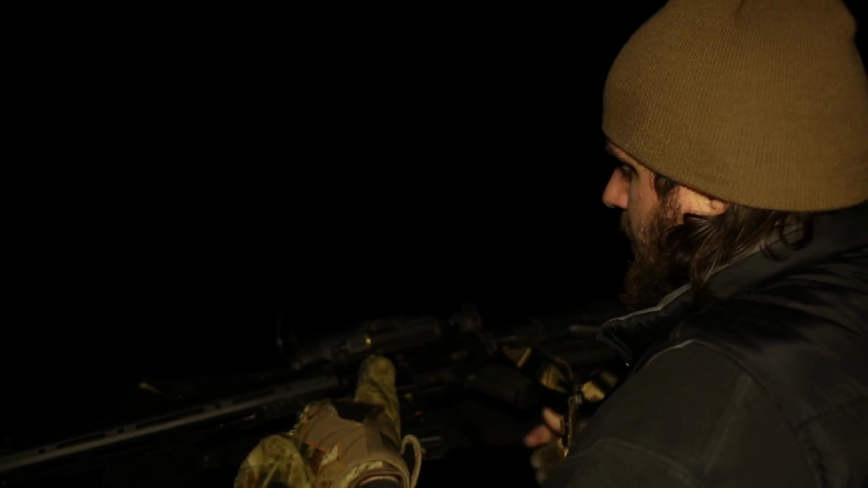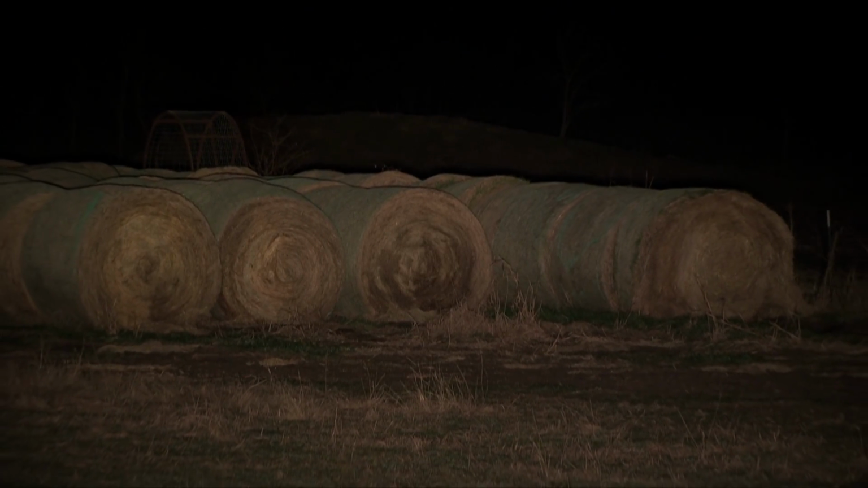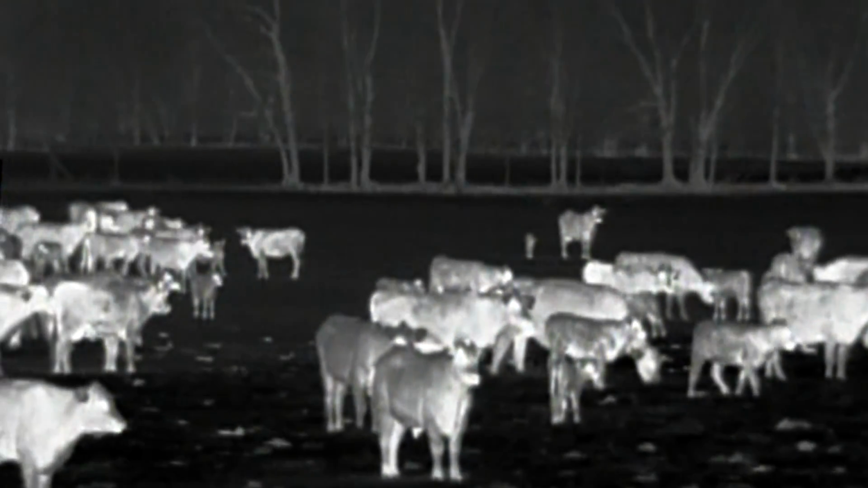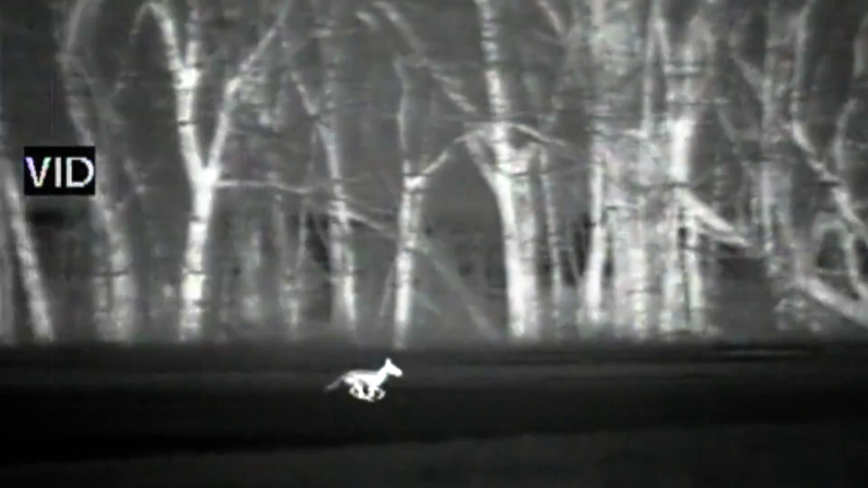The animals were moving, so we decided to take Tyler to a calving pasture that always has coyotes close by this time of year. It's a big pasture that will support large numbers of cattle, and once we got there and set up, let me tell you, we found the cows, lots of them. But we also found the coyotes. There were coyotes everywhere, running all over the place.